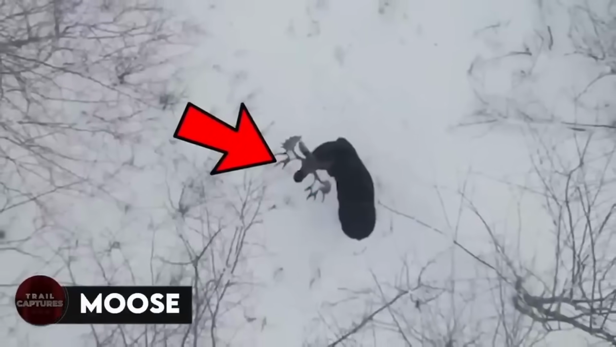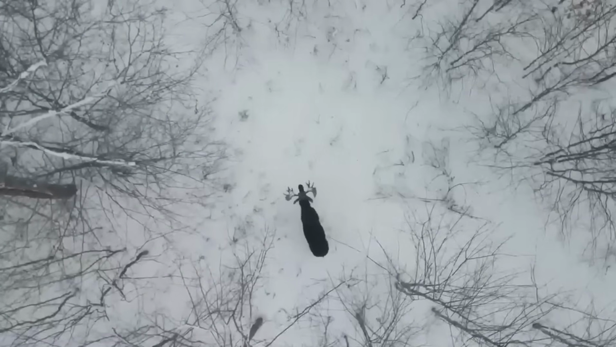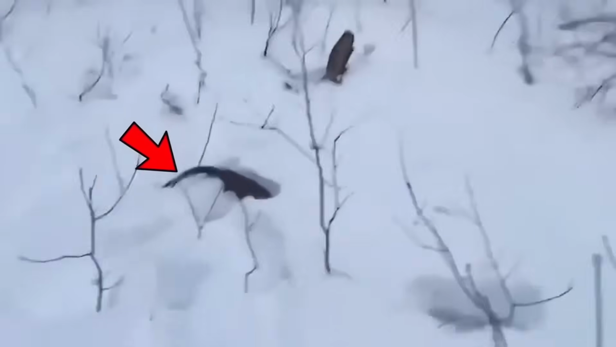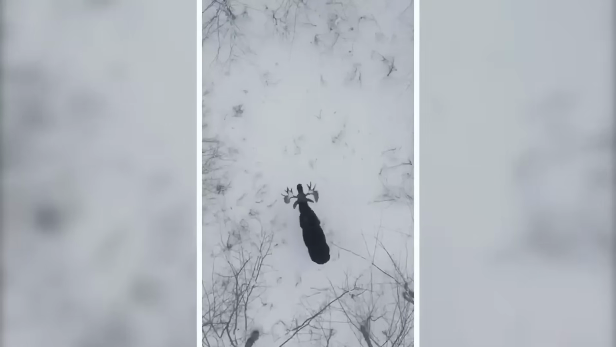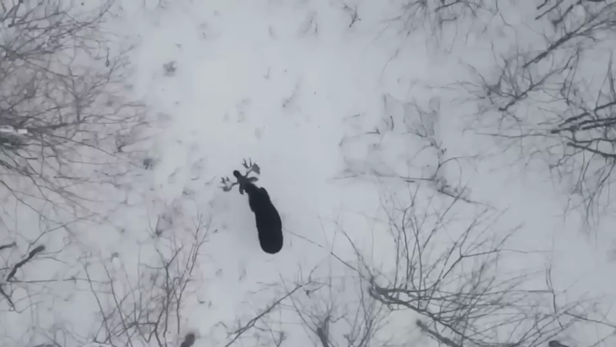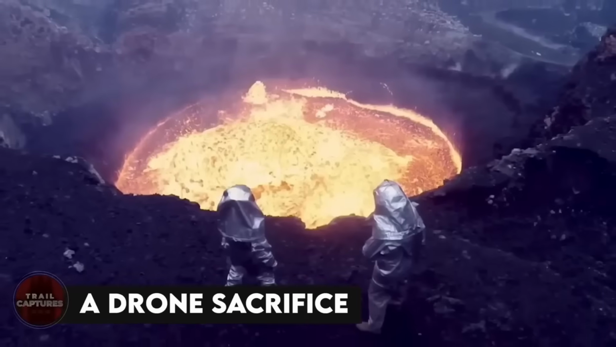Moose. Take a look at this breathtaking drone footage that captured an incredible moment in nature that most of us never got to witness. This majestic moose shed its antlers and took off into the wilderness. The drone captured the moment in stunning clarity, and you could almost feel the excitement of witnessing such a rare occurrence. This video stood out from the rest with its perfect timing, impeccable camera quality, and the sheer beauty of the natural surroundings.